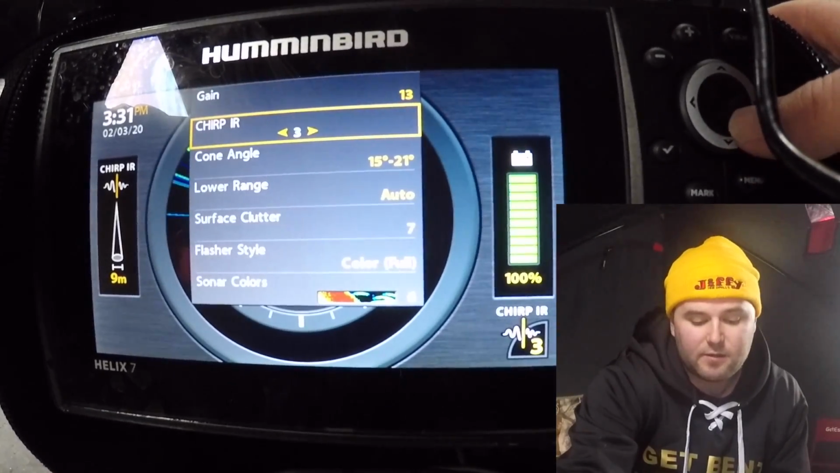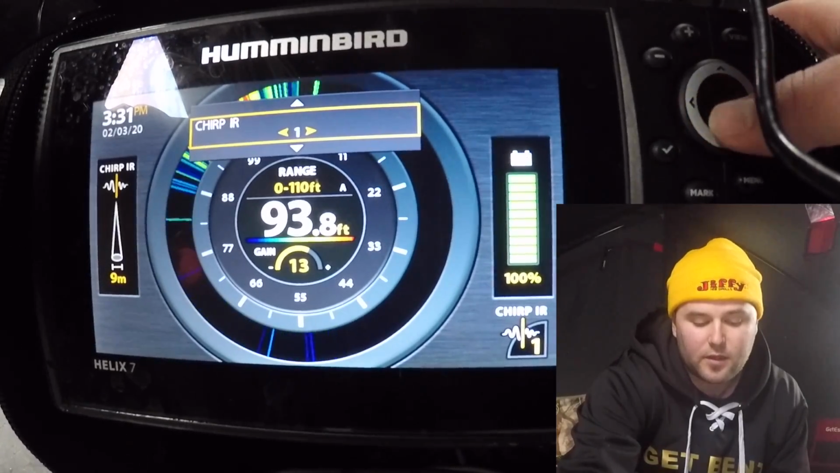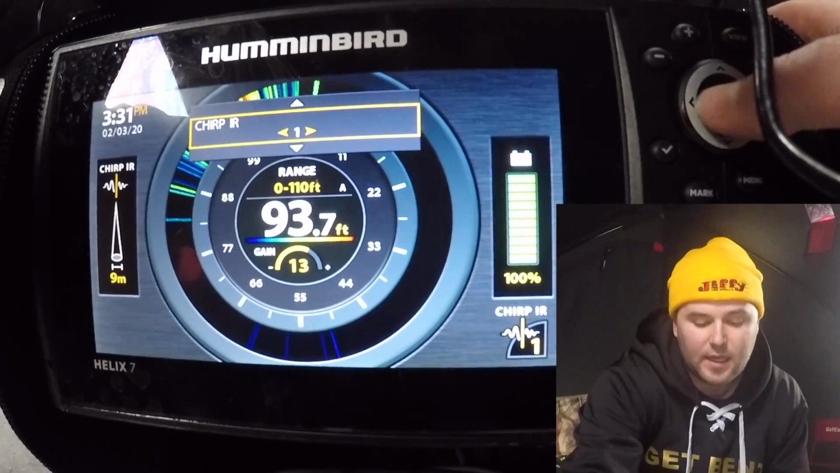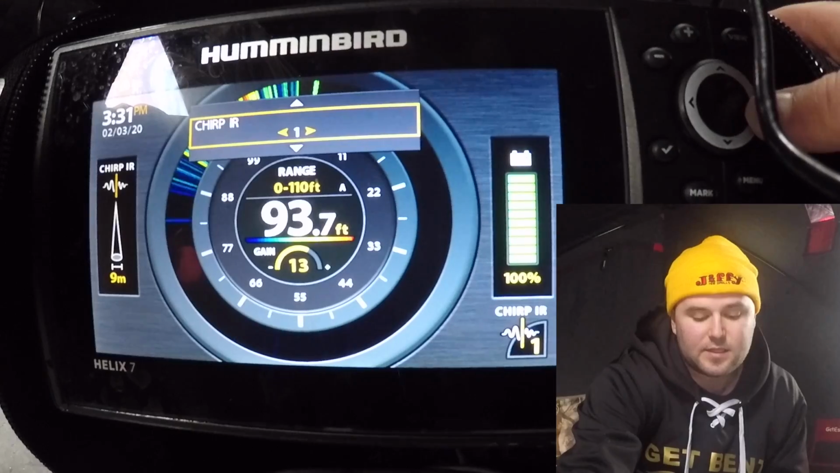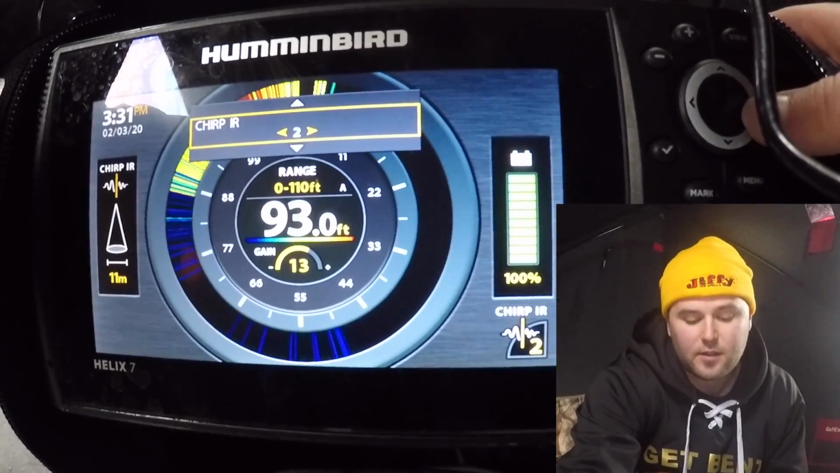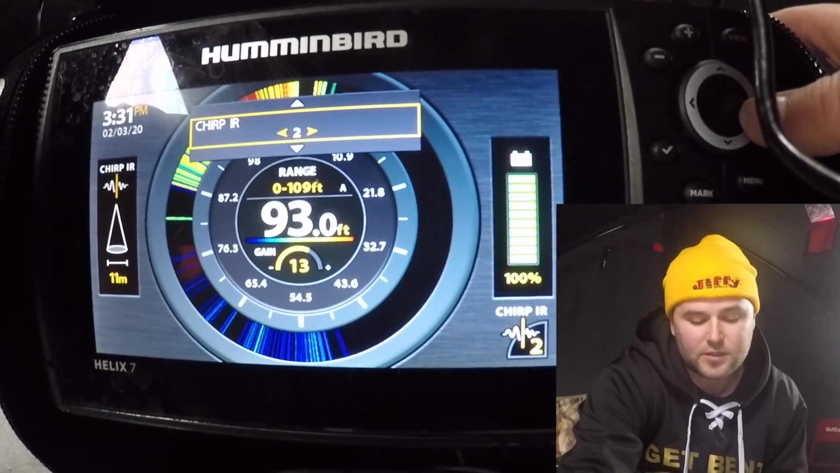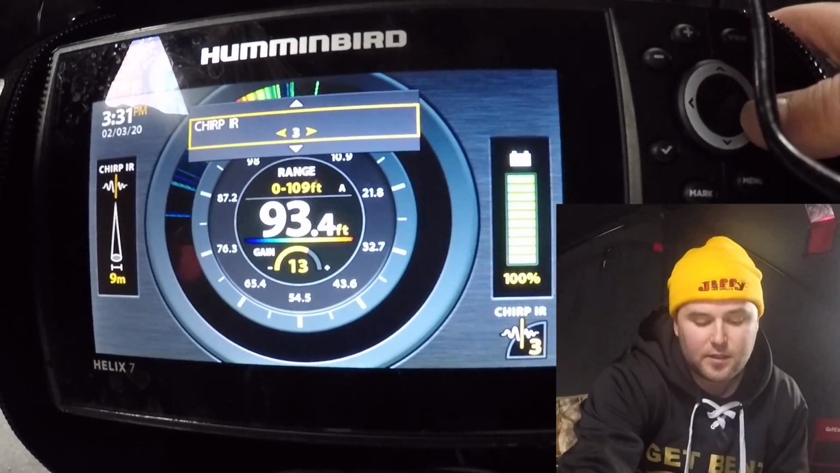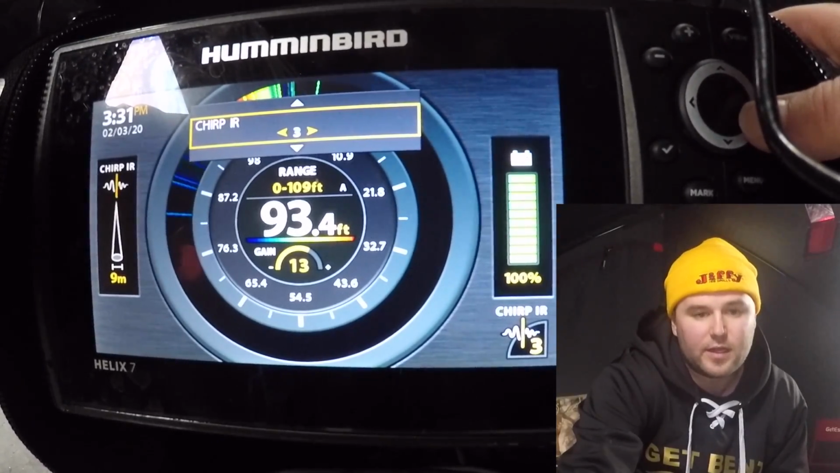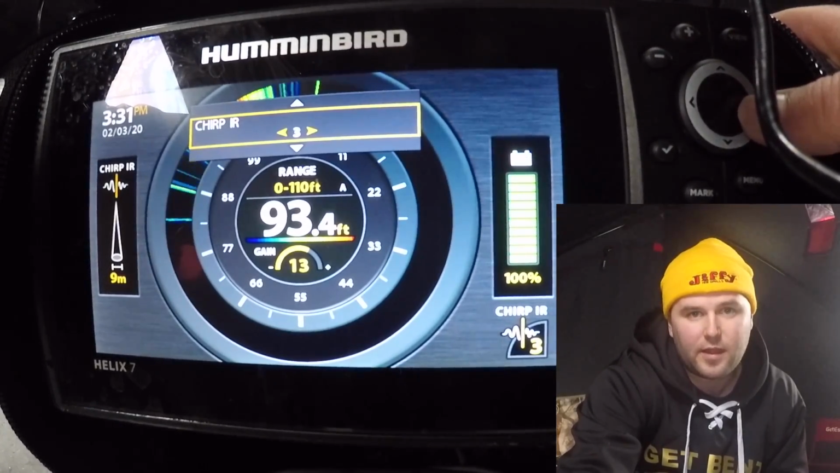The next setting you have is your Chirp IR. This basically controls your cone angle and the different frequencies that you're sending down. So as you can see, some of these other cone angles, like we'll start at a 1, it has a 9 meter diameter cone angle. Number 2 has an 11 meter, so it's quite a bit wider of a cone angle. You'll see you're also picking up a lot more interference. I usually keep mine on a 3, and this seems to be my best setting interference-wise. As you can see, there's virtually no interference at all with that setting.